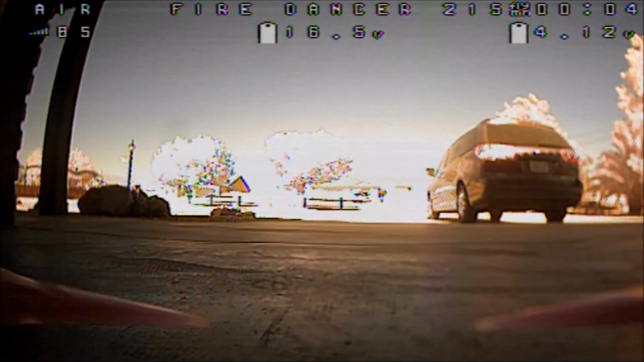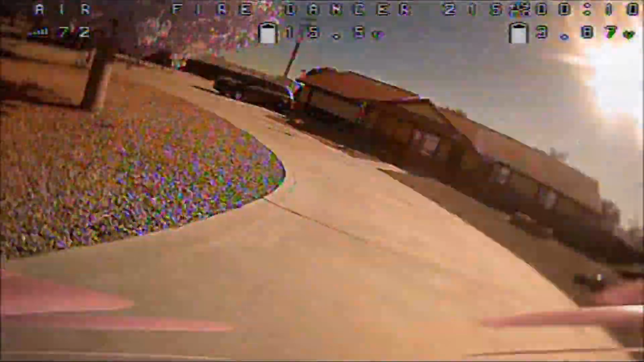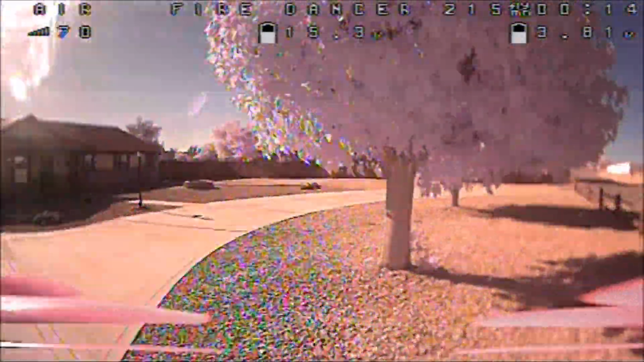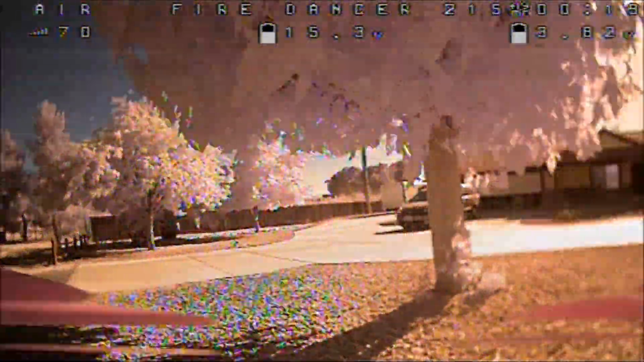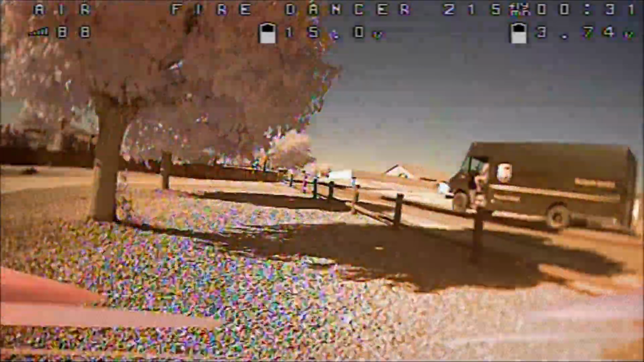Okay, so here is a flight during the daylight sunlight with the Fire Dancer 215. Now notice everything is pretty much washed out and there's not much color to be had here. Now the trees are getting a lot of green leaves, but it looks more like white instead. It is like you are seeing everything in a photo negative, but you are still able to see everything and still able to fly.